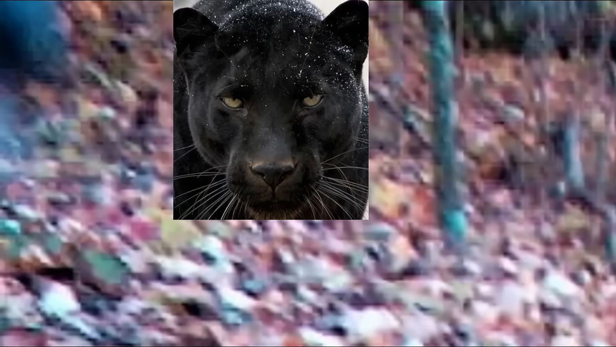I'll zoom in here. To me, it looks like some kind of big cat, a panther. Of course, everybody's got their own opinion, but I've never seen that again. Never took that picture again. And that picture's 10 years old.